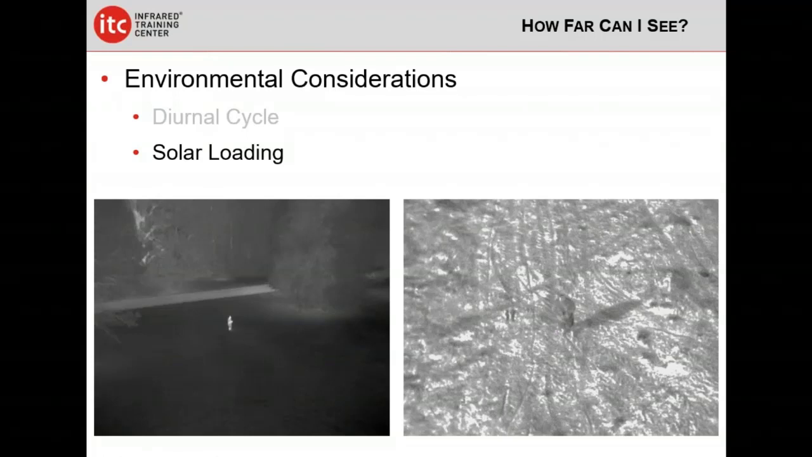The other difference is that in the picture on the right, this was high desert. As soon as the sun came over the horizon, the surroundings and me were exposed to the rays of the sun. The picture on the left, the sun was over the horizon, but it was not yet over the tree line. So this picture on the left was not exposed to direct solar load.